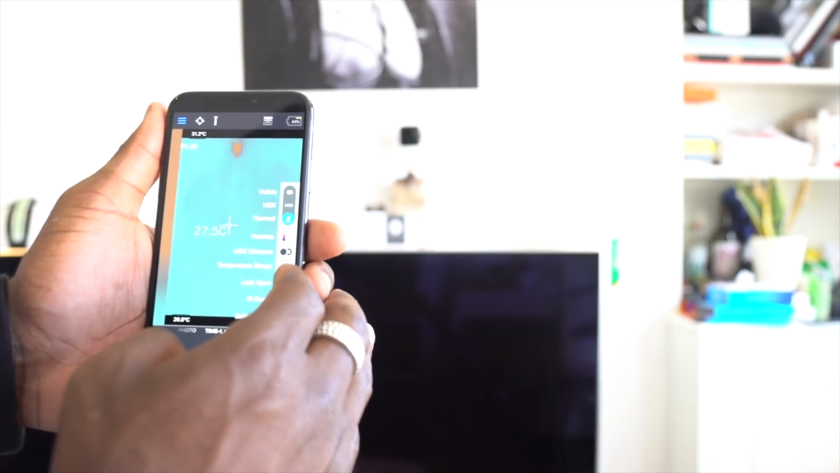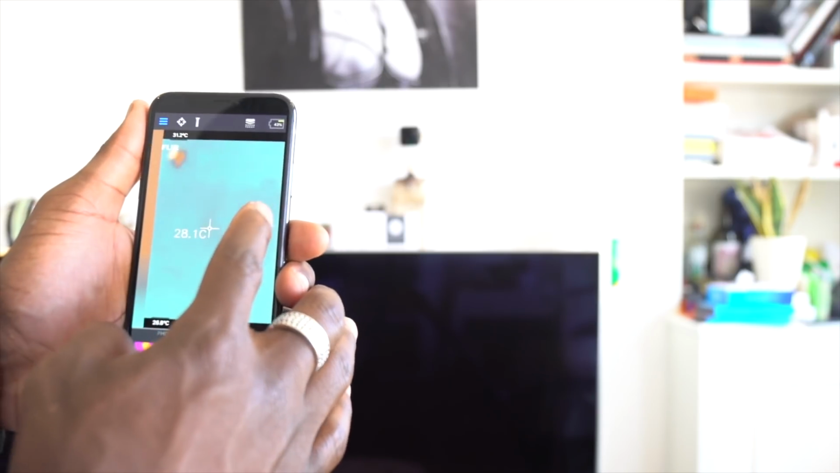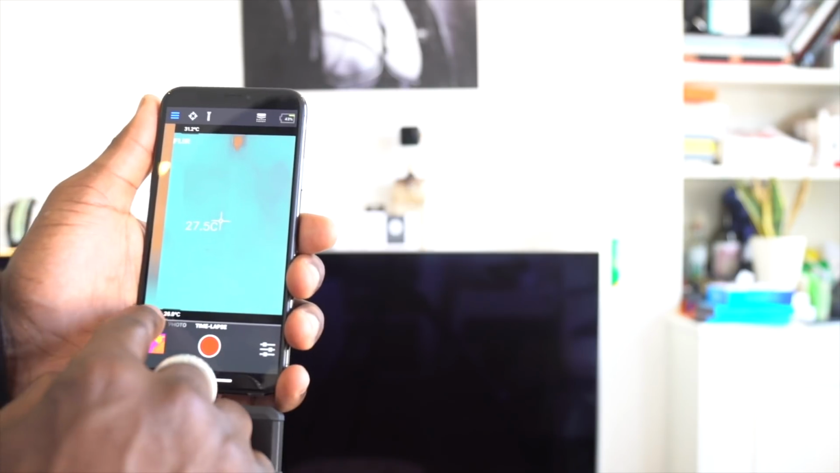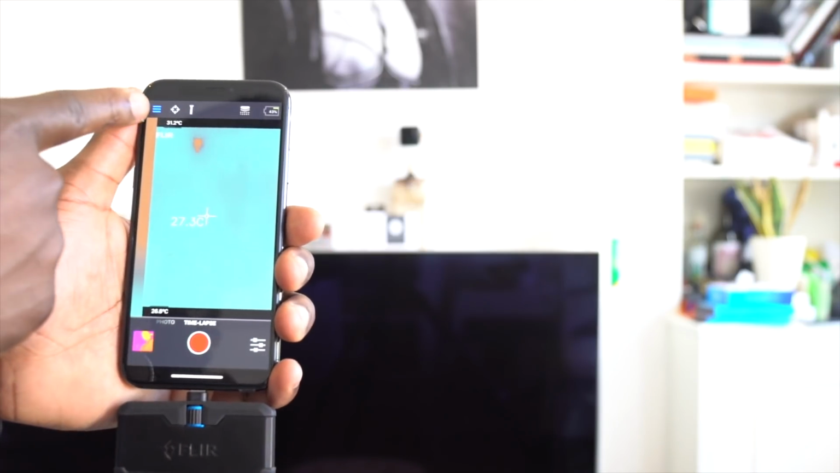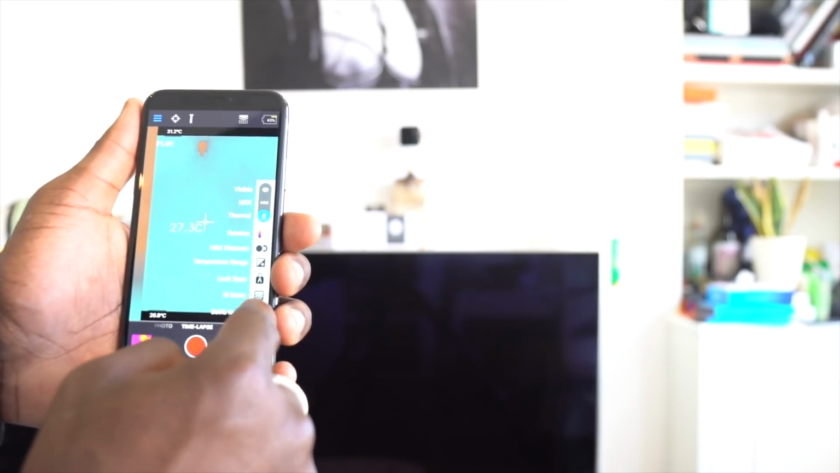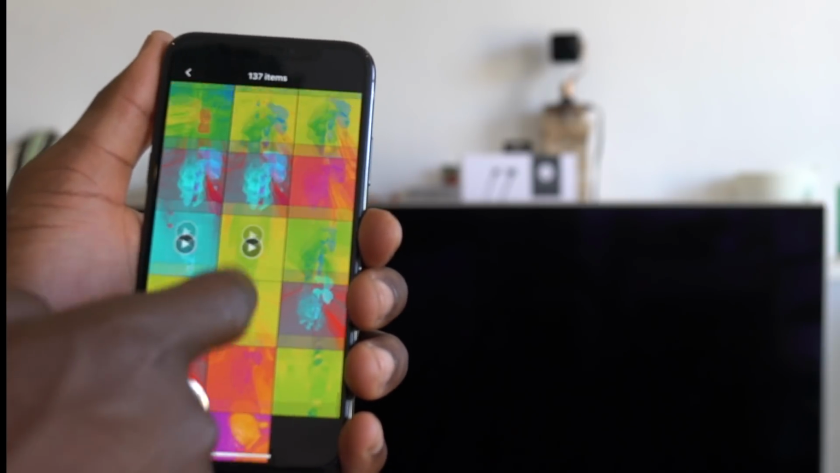You can even add multiple temperature spots as well, so you can have spots, rectangles, or circles to show the temperature in different parts of the image that you've taken. This can be useful if this is your job, for example, you can use it to demonstrate to people what you've done and what the heat temperature levels are in different areas of the pictures that you've just taken, which is pretty cool.